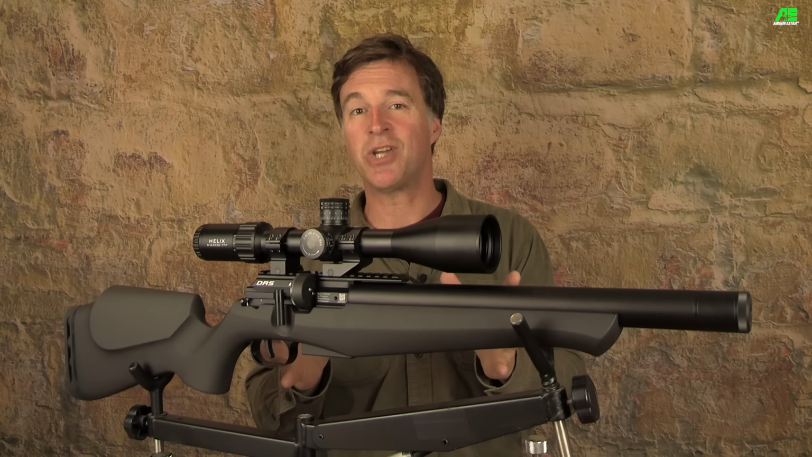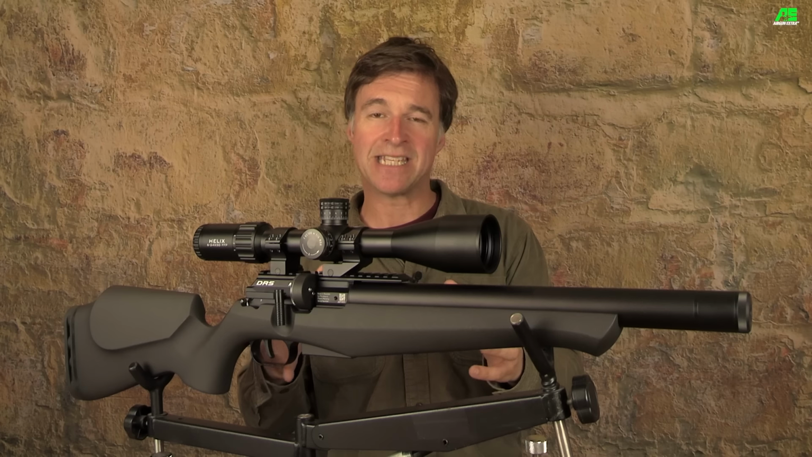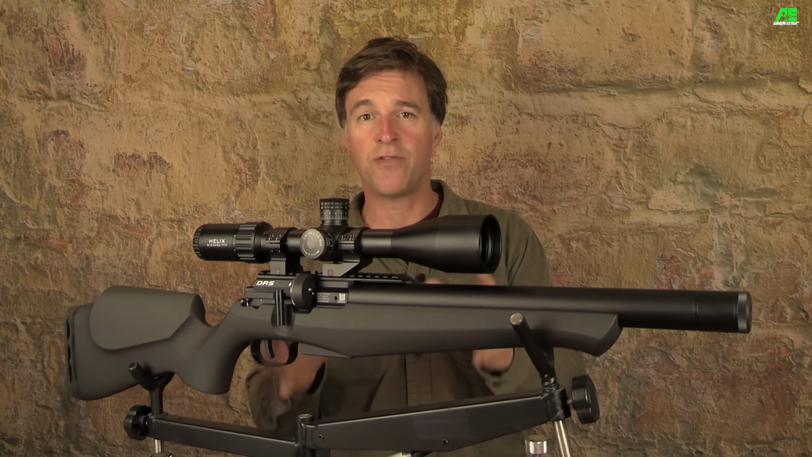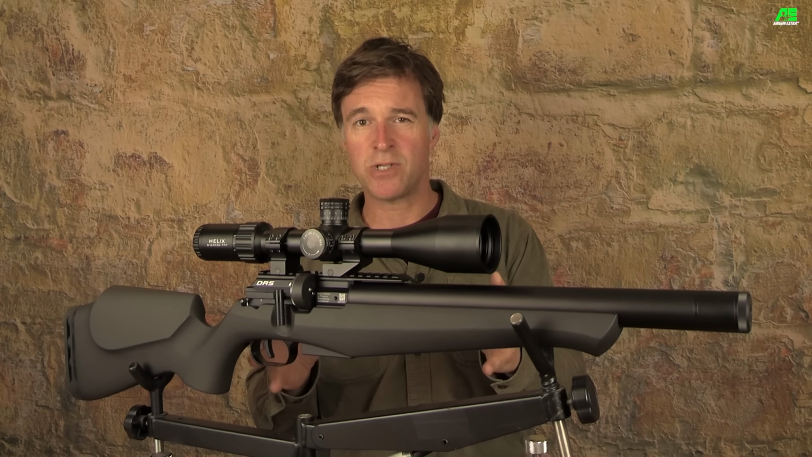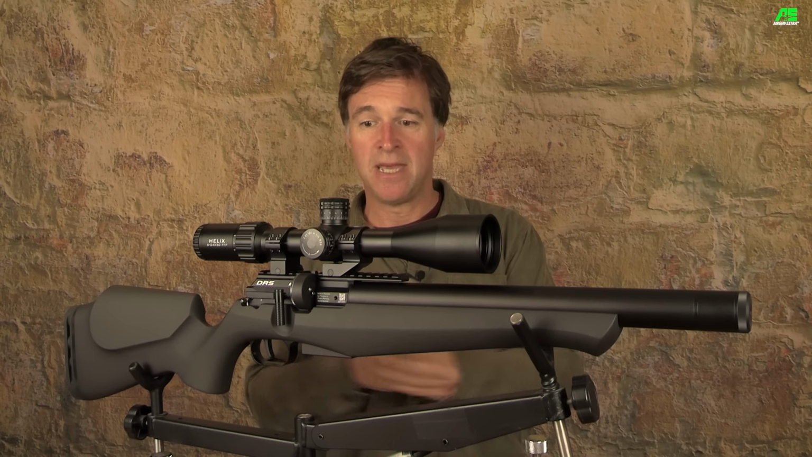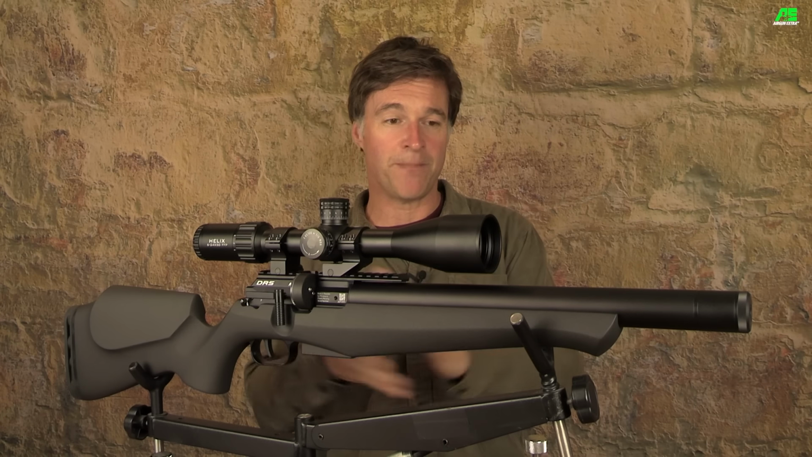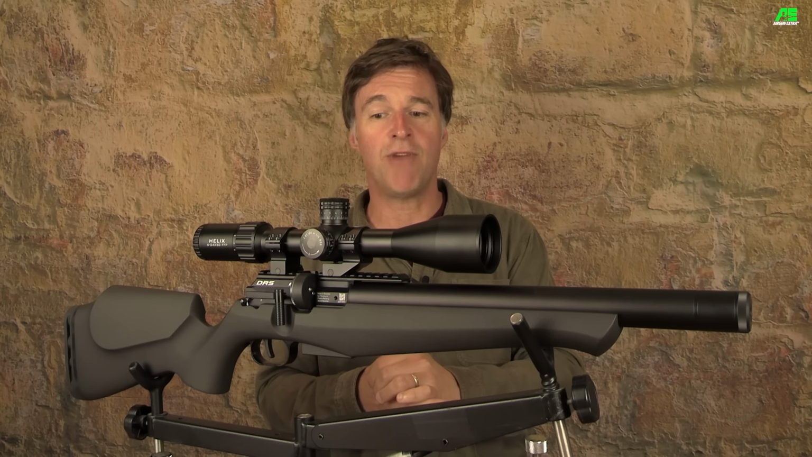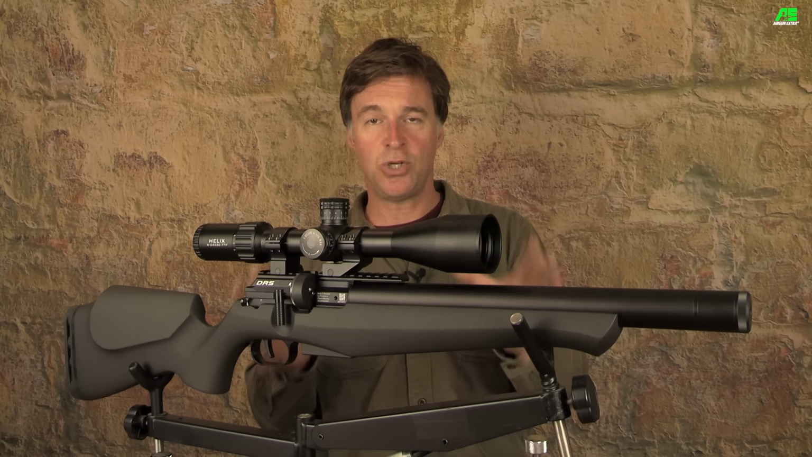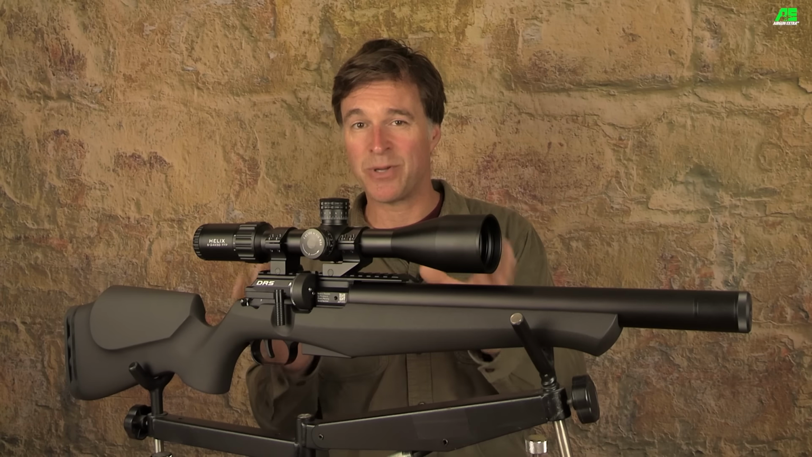The DRS Mark II is stated as having improved airflow efficiency, though I think the biggest gains are going to be for the high power FAC shooters. Now, they are also going to get an improved power plenum, and that should provide a real boost when it comes to really cranking up the muzzle energy when you're using very heavy ammo. Don't be fooled though, the sub 12 model is still a very slick performer, and it's equipped with an AMP Mark II regulator. This one is running at about 11.5 foot-pounds, and shot-to-shot deviation over a 10-shot string is remaining within 7 feet per second.